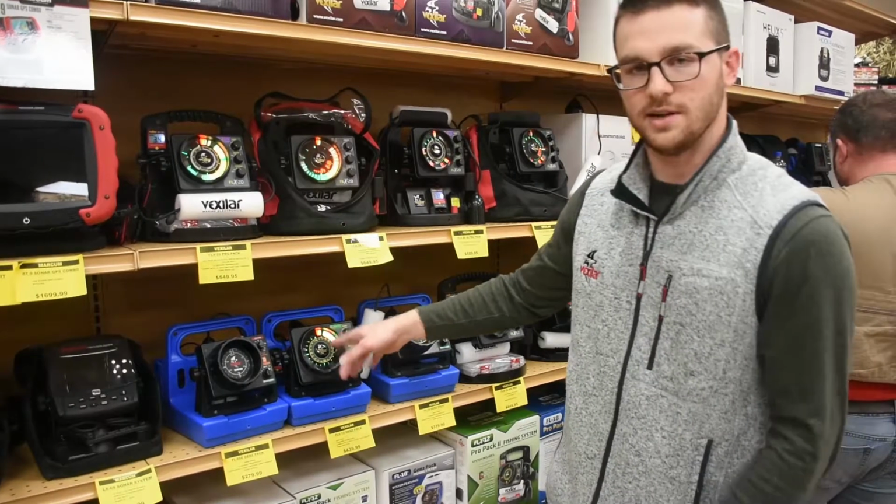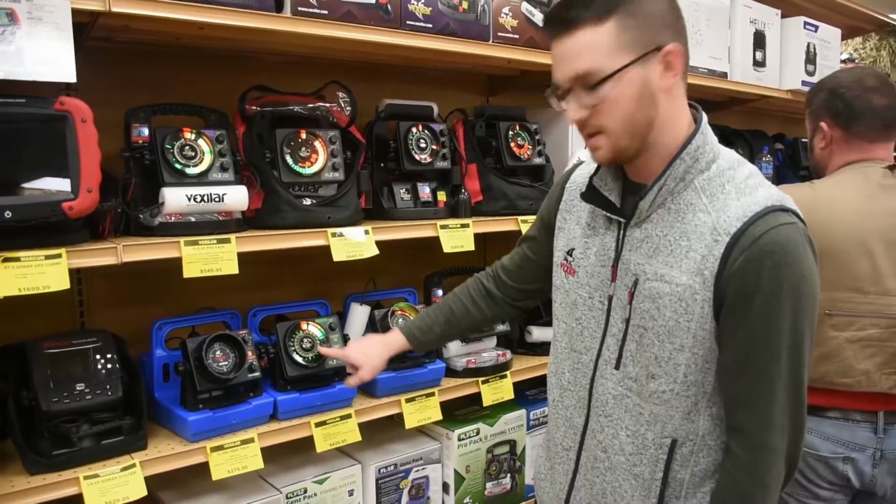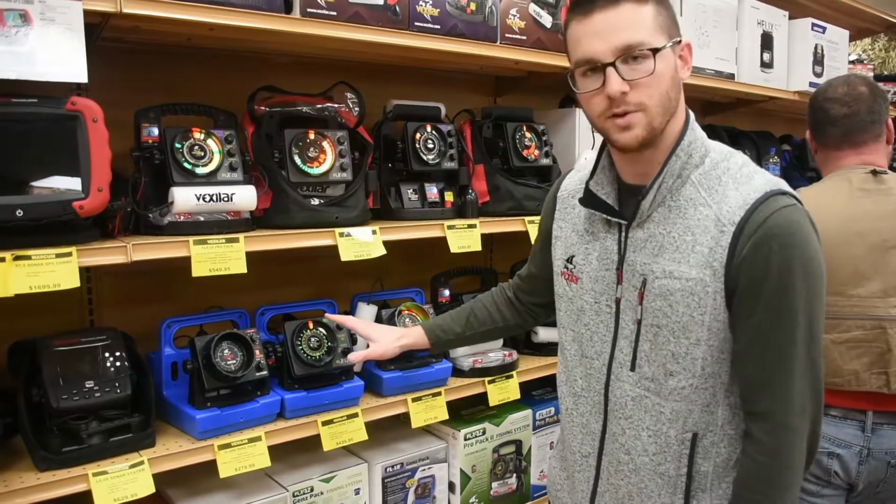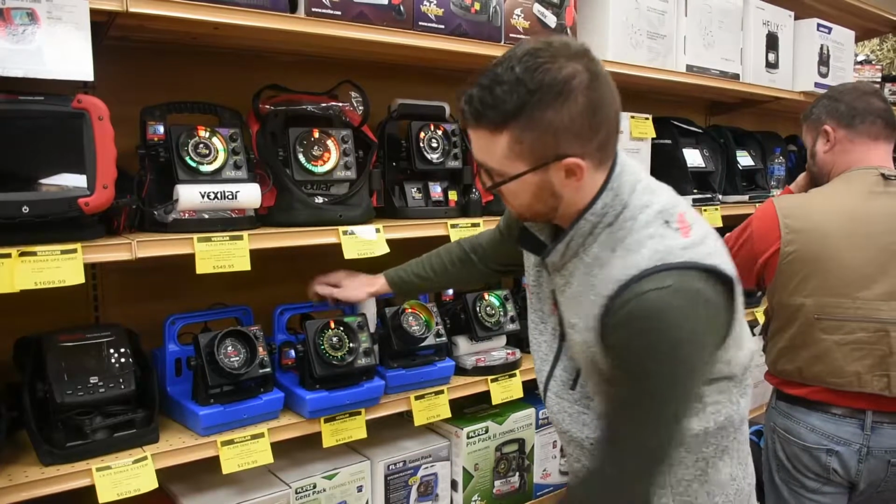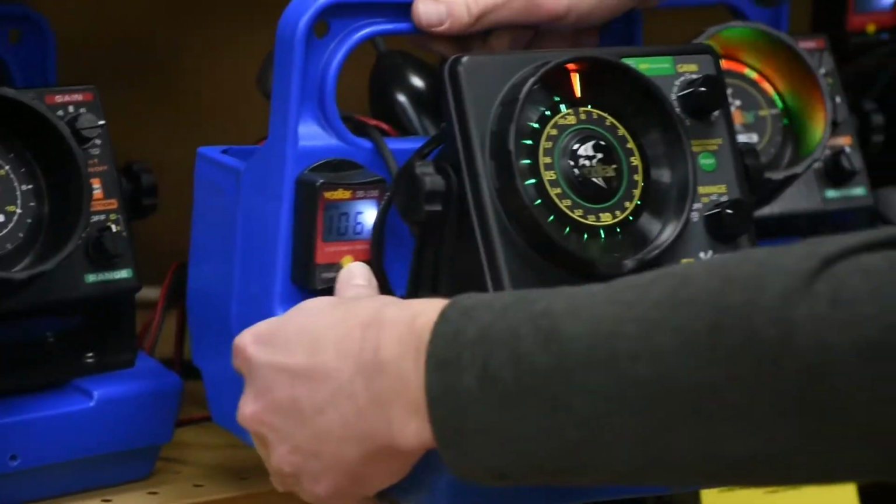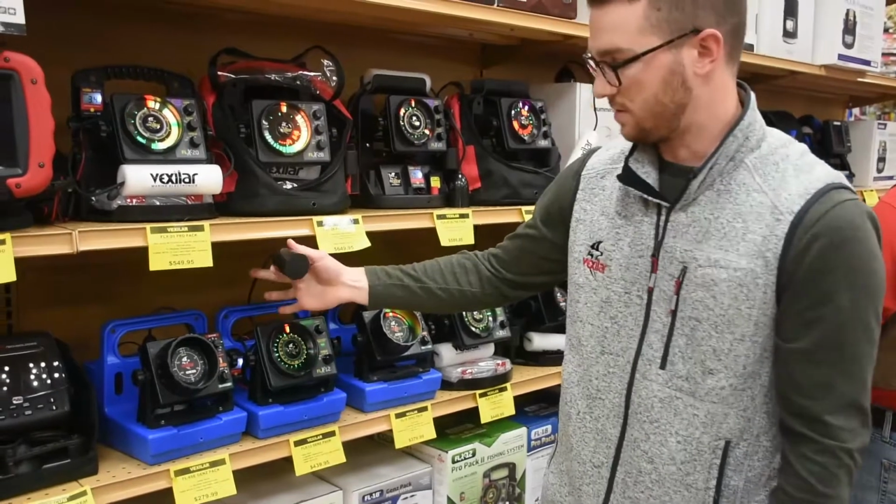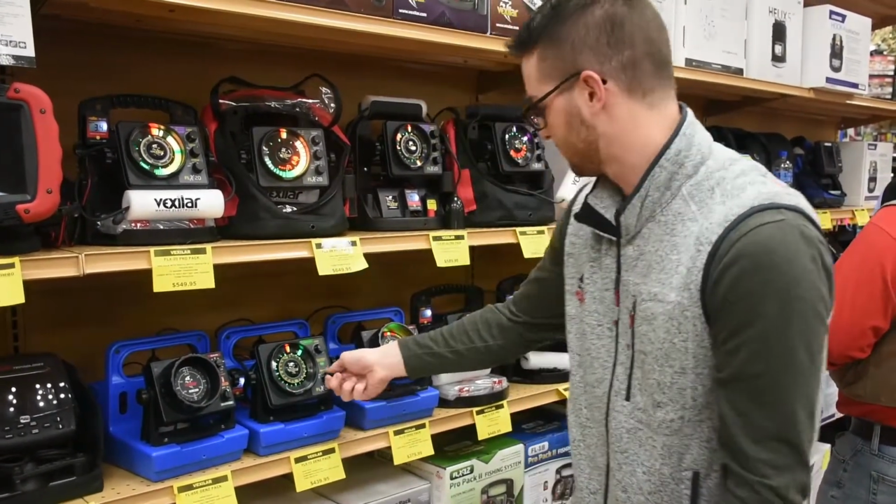The FLX12 is also really popular with panfish anglers, specifically for the low power feature. So imagine these were all weeds, drop it down to low power, you've pretty much eliminated all of your weeds right there. Really nice for shallow water fishing. Comes with a digital depth readout. Also has your battery status indication on there. And the FLX12 comes with a 12-degree transducer. Also has another button at the top that gives you the ability to...